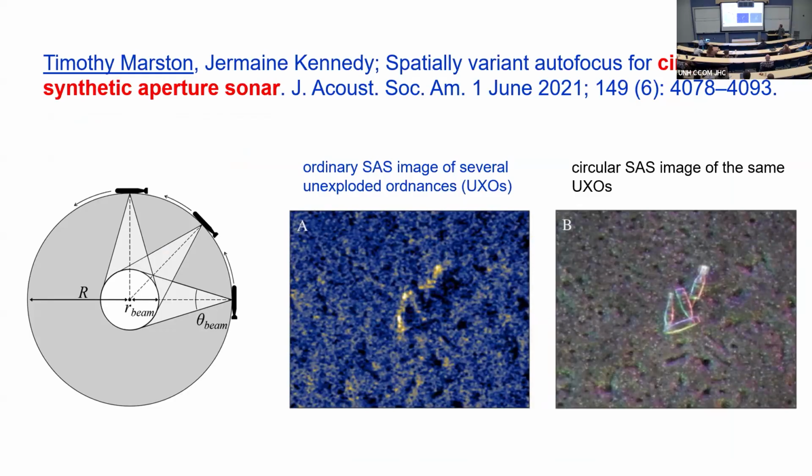If you use all of the data around that circle, you can take this normal SAS image of some really small unexploded ordnance. You can really pull out the detail. The shadows go away and you just get the bright edge scattering. So these are actually bullet-shaped things in a bottle here.